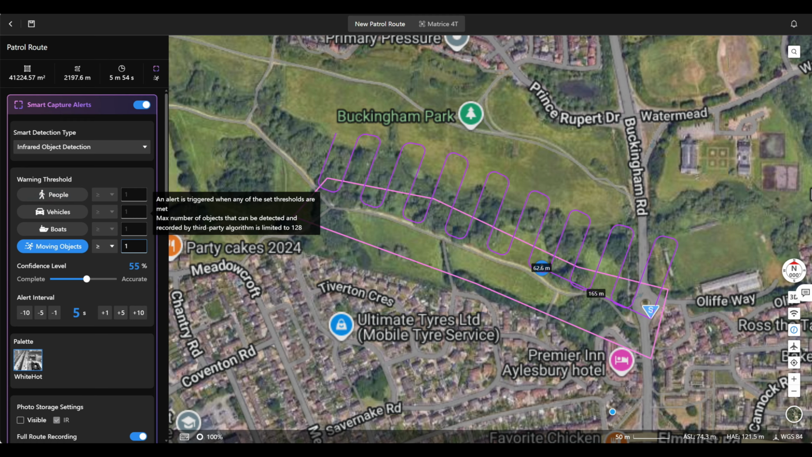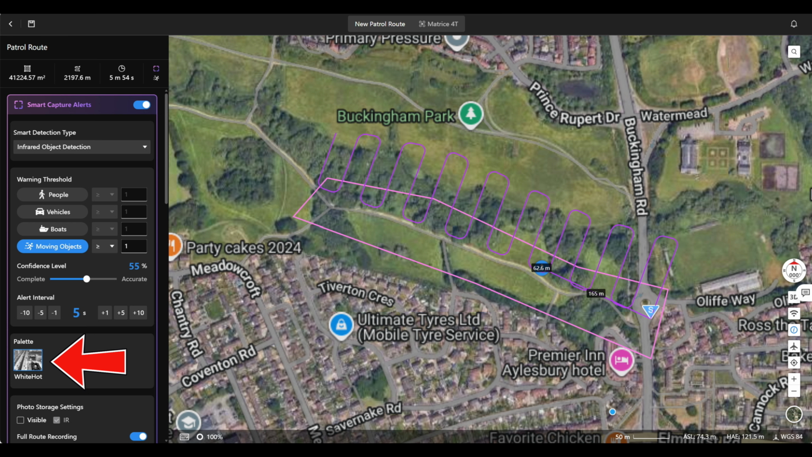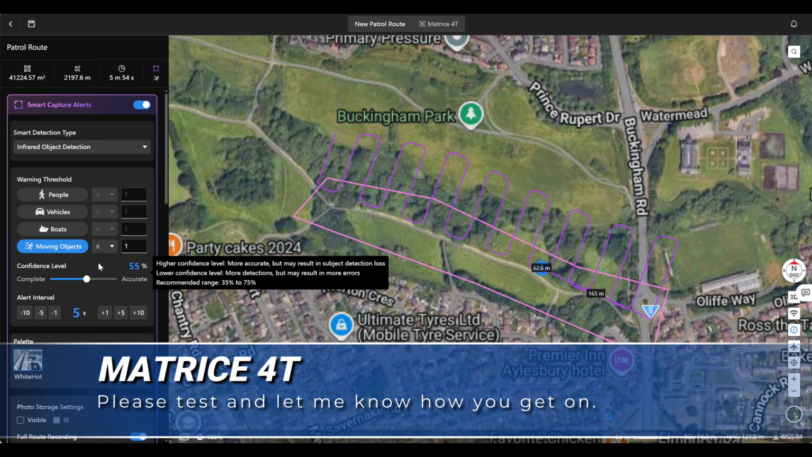So it could be an animal, a horse, a deer, a lost dog. And you can set your warning threshold for that certain object, your moving object. And you've got one palette to choose from here, which is the white hot. So these are things that you can test with your Matrice 4T, and I think you'll find it really, really useful.